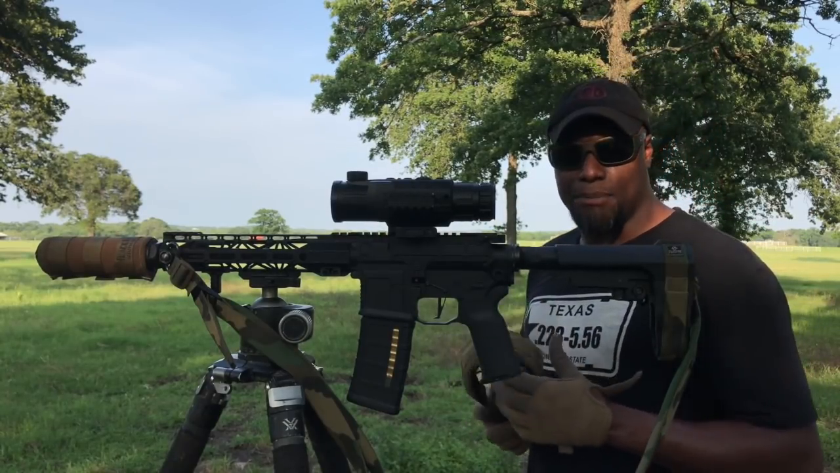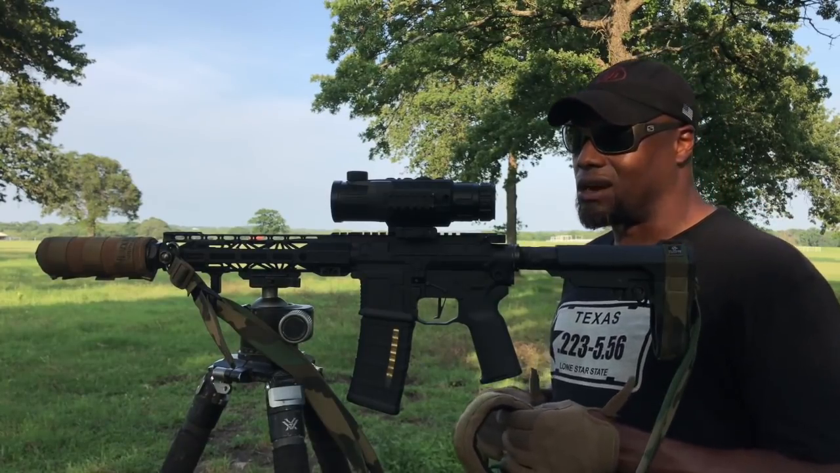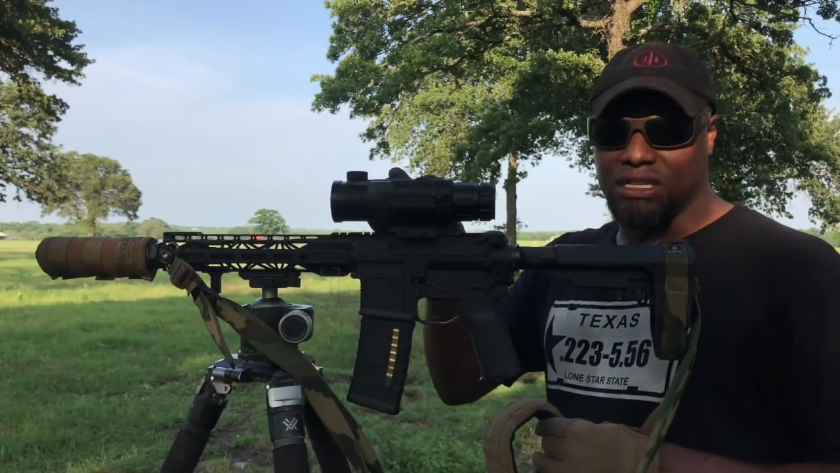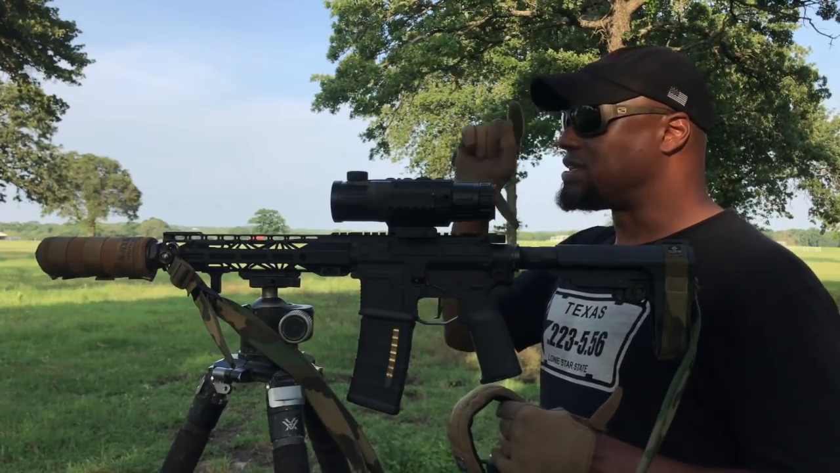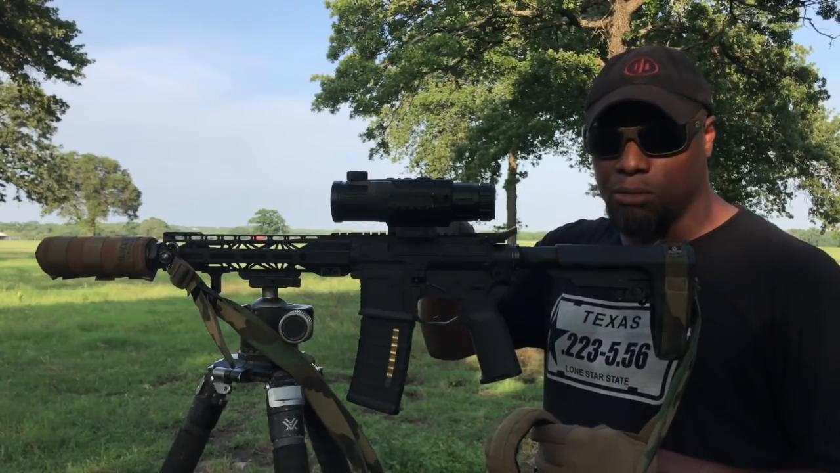I'm using Grind Hard ammunition, so it has those copper projectiles. We're not gonna shoot a ton here, all right? I'm trying to keep that round count down. So again, the rig is zeroed out. We're gonna take that first shot onto the steel. I'm also gonna record here in the thermal.